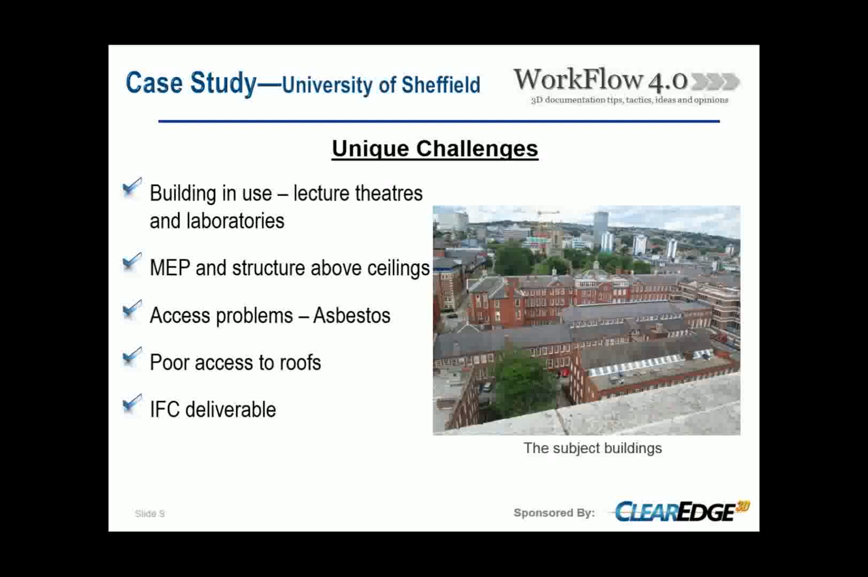On top of the roof access issue, we also had the fact that the building was in use as a university, so you had a mixture of rooms such as lecture theatres and laboratories with existing experiments. So these had their access limitations, but also a big part of the project was the MEP, and a lot of the structure and MEP was found above false ceiling tiles in the rooms.